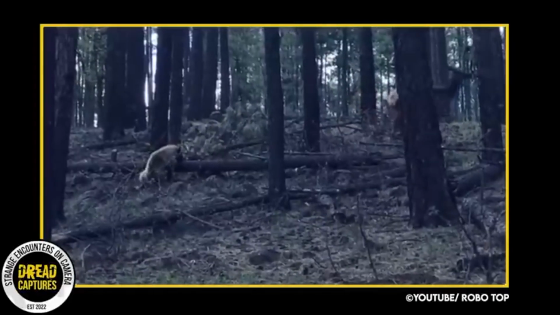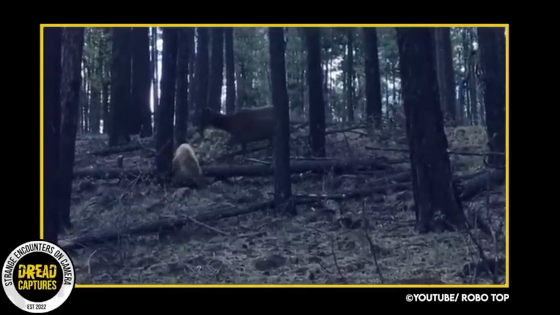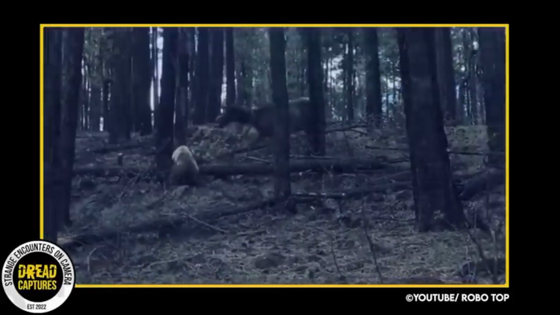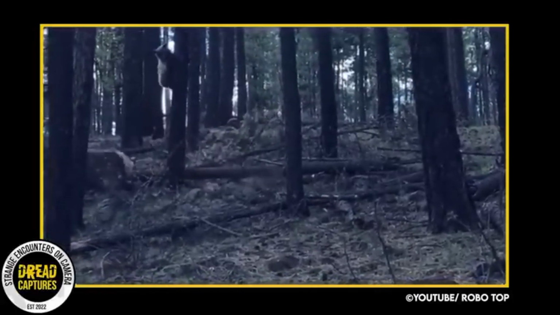Man, that really was a crazy encounter. I'll be honest, I thought that calf was done for. But as we've said before, never count a mother out. Not when it has anything to do with her babies.